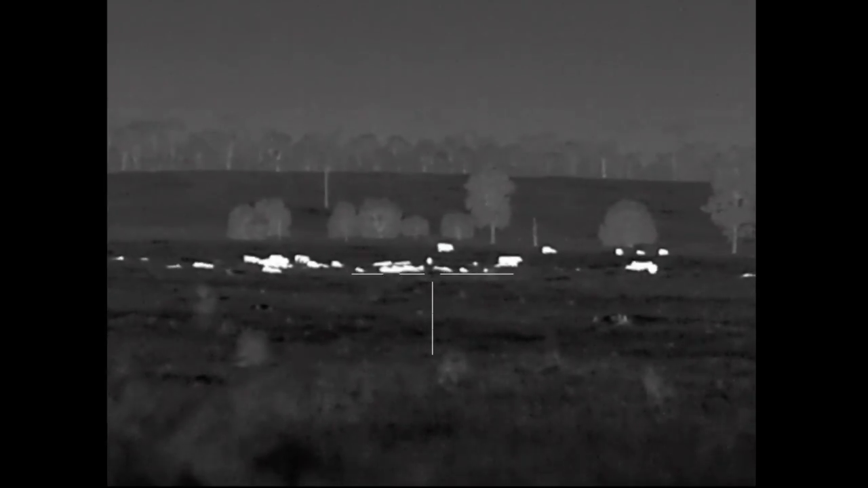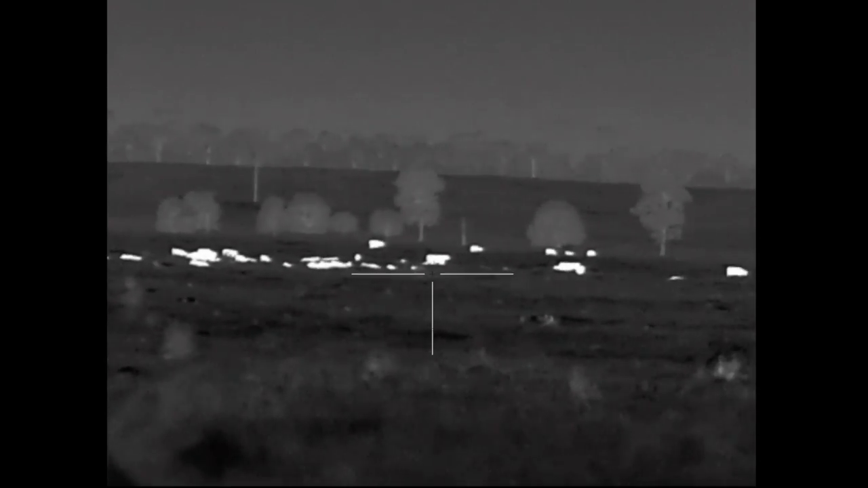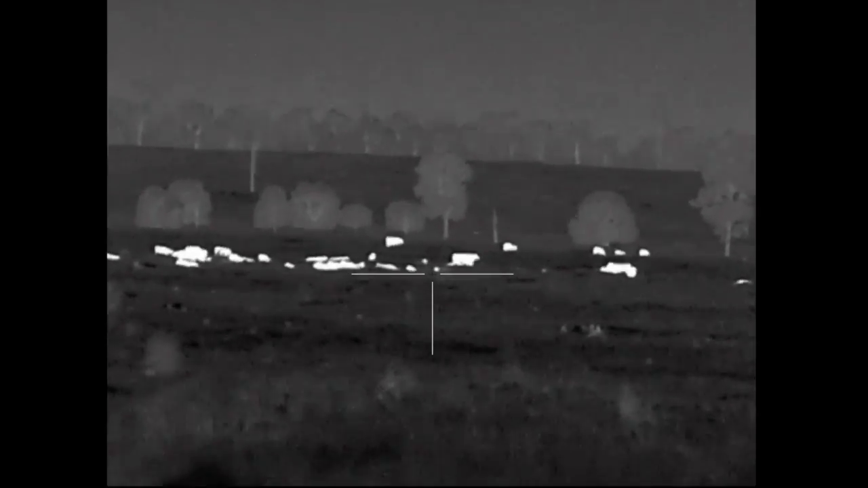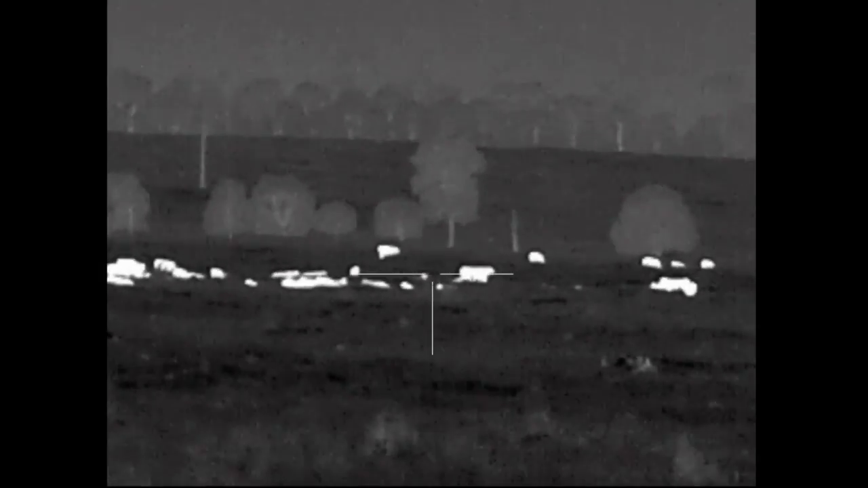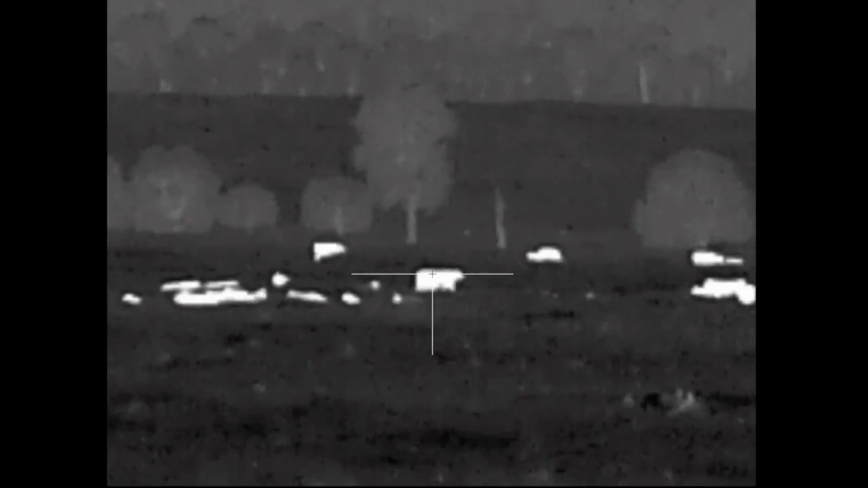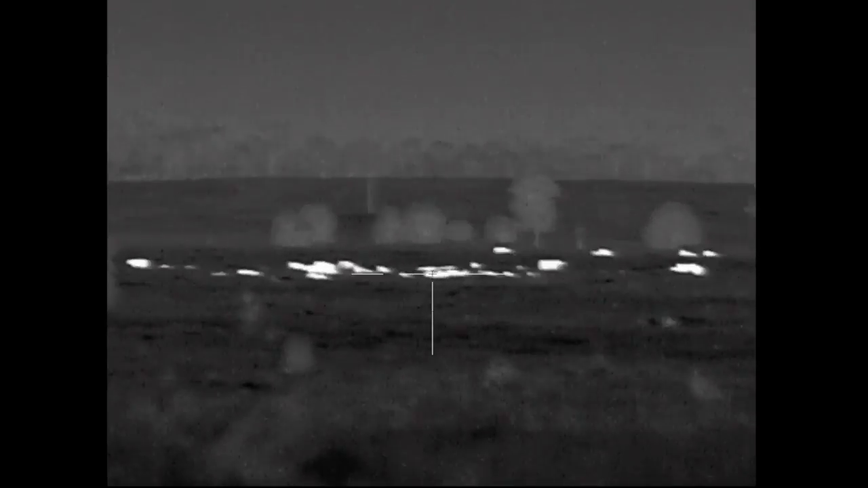Go to 6 times, and it should still be as good as a 384 by 288 sensor. So there's 8 times. It zooms all the way into 16 times, and it's still reasonably clear. You can make out the shape of the cows. Obviously I'm not going to be shooting at that sort of distance, but it's just good to be able to see.